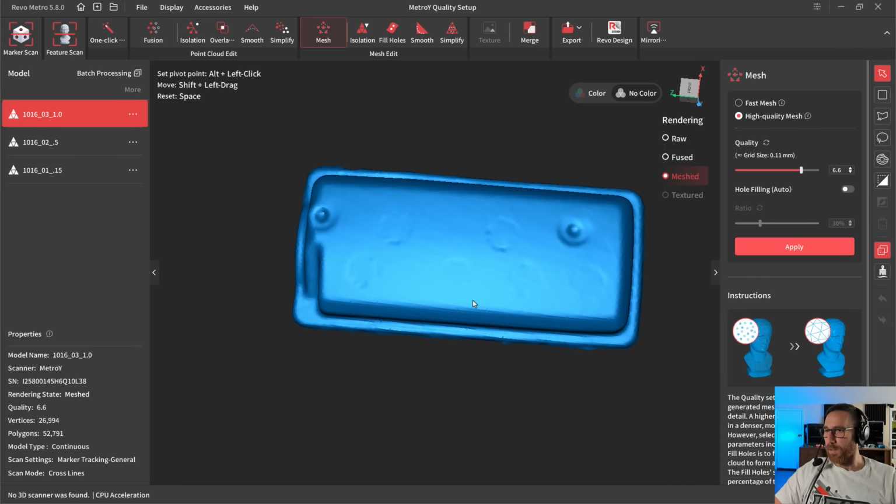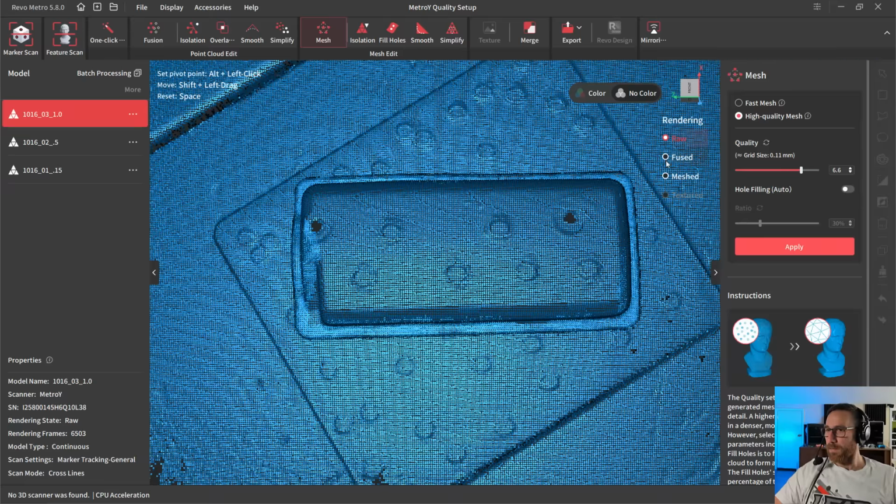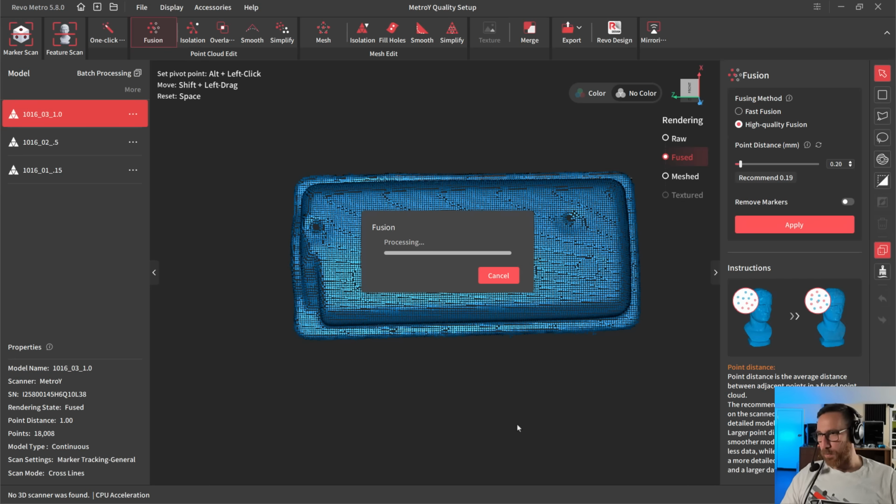Now, the good news here is even though we scanned it at 1 mm, the raw data, we had enough there that we could go back to the fusion stage and fuse it at a much smaller number and capture that. So if I just repeat the entire process and fuse this at 0.2, it's going to get rid of the mesh we created. It's going to get rid of any changes that we did to the fused point cloud. So isolation, detection, overlap, smoothing, any simplification, all that's going to go away.